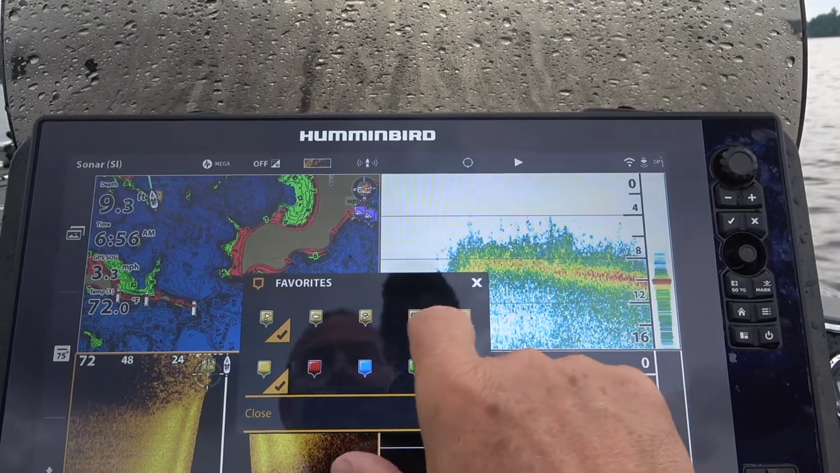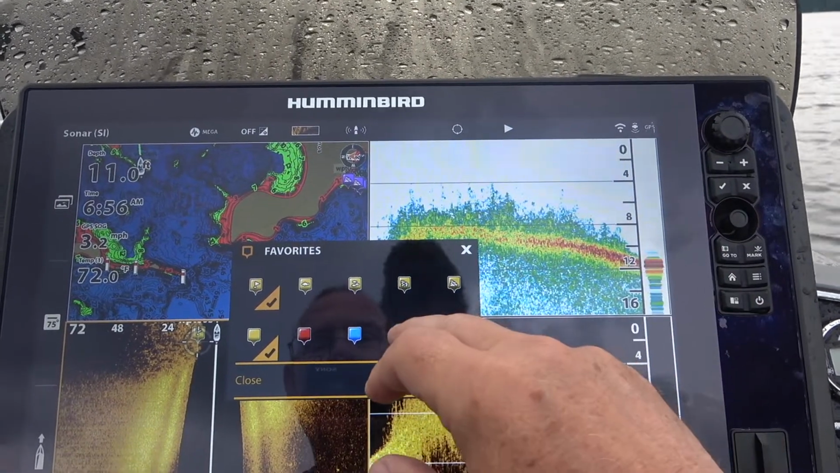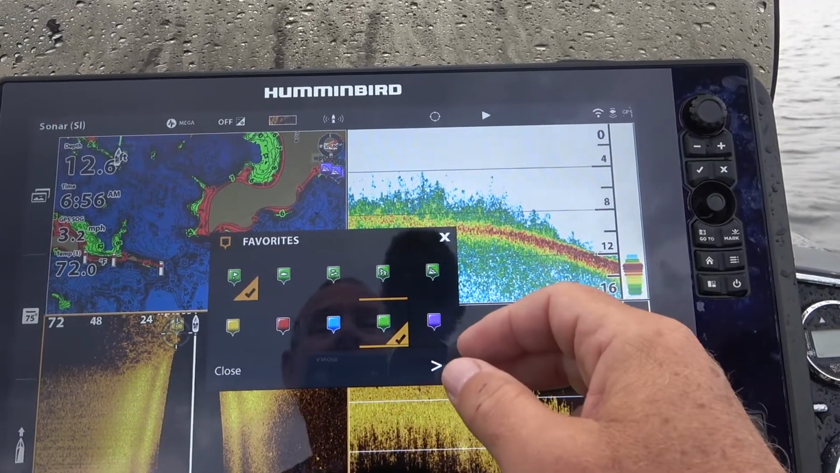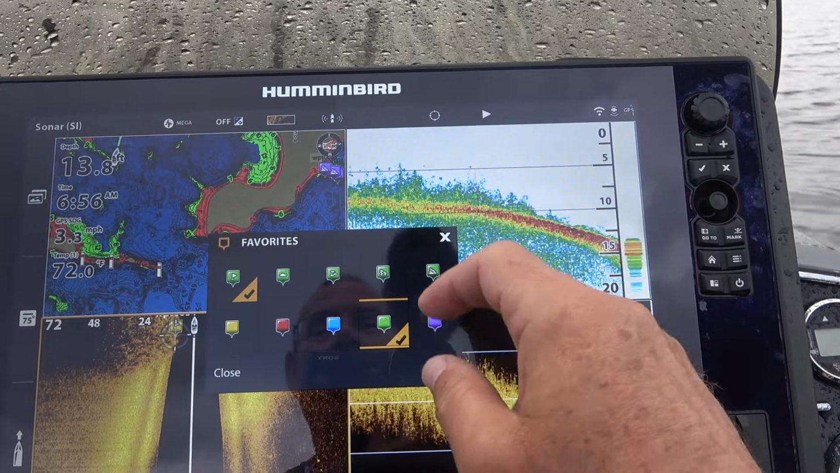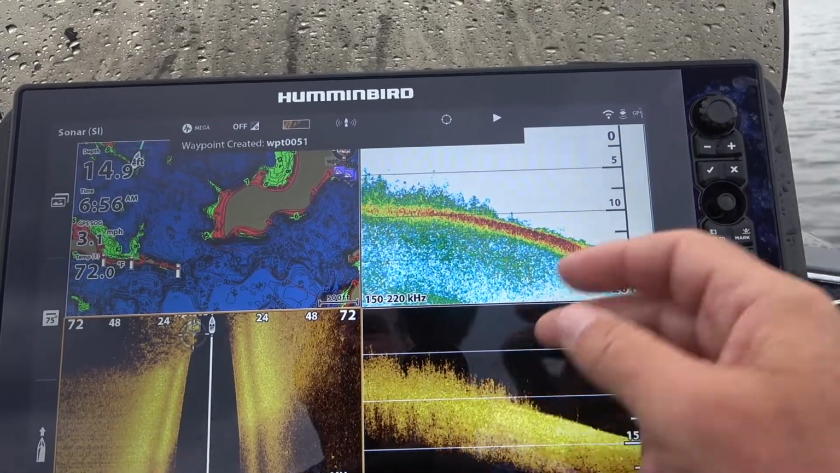So I just toggle through these, and I'll figure out which icon I want, and I'll mark it with a green, so that helps me determine that it's weeds. And then for right now, I'll just use this fish icon, and that's that simple.